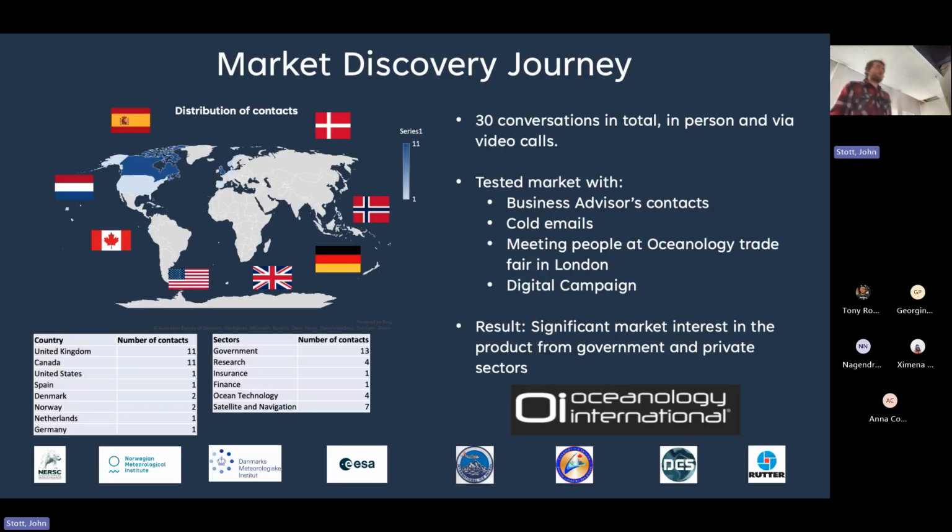So, more about what we've been up to in terms of the market and contacting stakeholders. We've had about 30 conversations in total with lots of different stakeholders, for example government contacts from Norway, Canada, Denmark, and the United States. You can see the flags there on the map. Most of these were cold emails. We started cold emailing people just thinking, let's try, and if they don't reply, they don't reply. But actually, we had a really good response, and we got some good conversations going, some of them online.